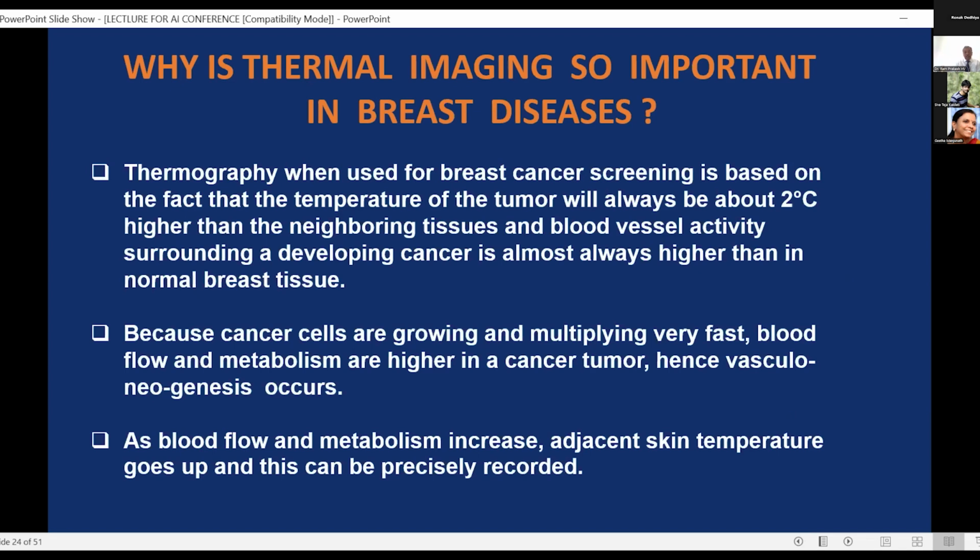And they also require nourishment to support their growth. And that is when the blood flow into that particular area increases. As I told you earlier, blood acts as the method by which heat is dissipated also. So the area where there's more activity has more heat. And that is what we try to identify by thermal imaging.